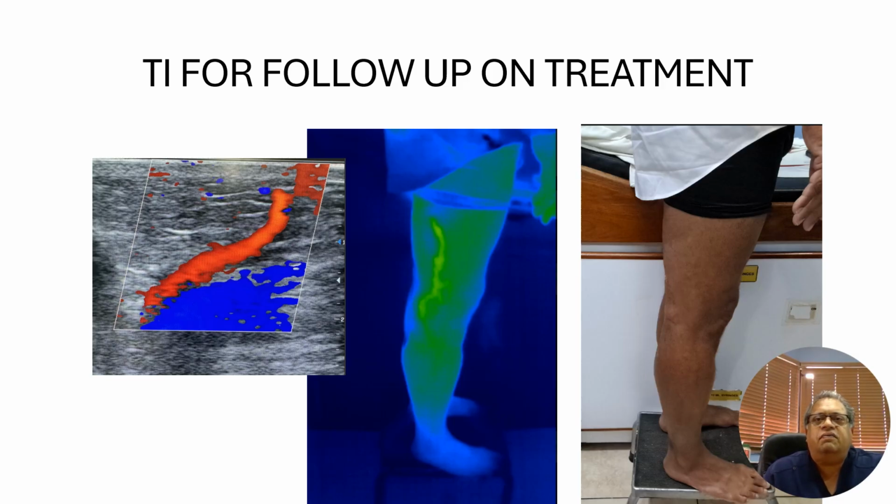Thermal imaging may have a role for follow-up treatment. This patient underwent laser ablation of an incompetent great saphenous vein, but had little improvement in lateral leg discomfort. This lateral perforator was missed on previous ultrasonography, but easily detected on thermal imaging. Subsequent sclerotherapy ablated his residual symptoms.